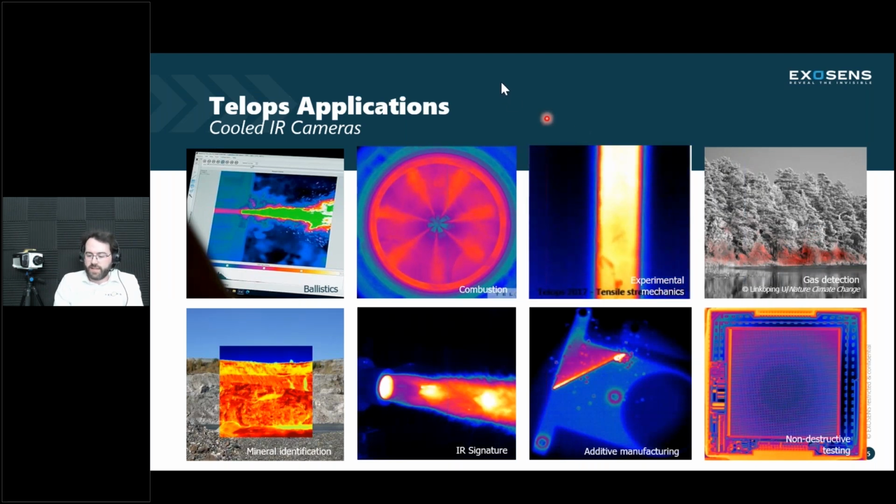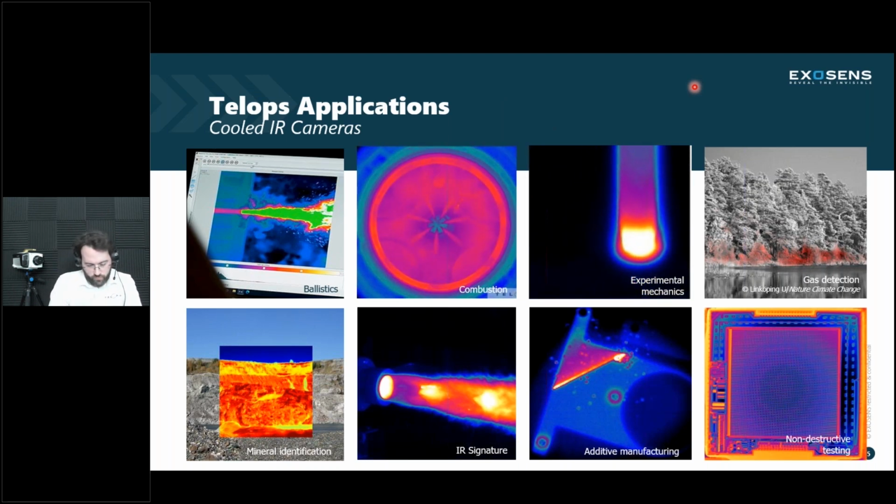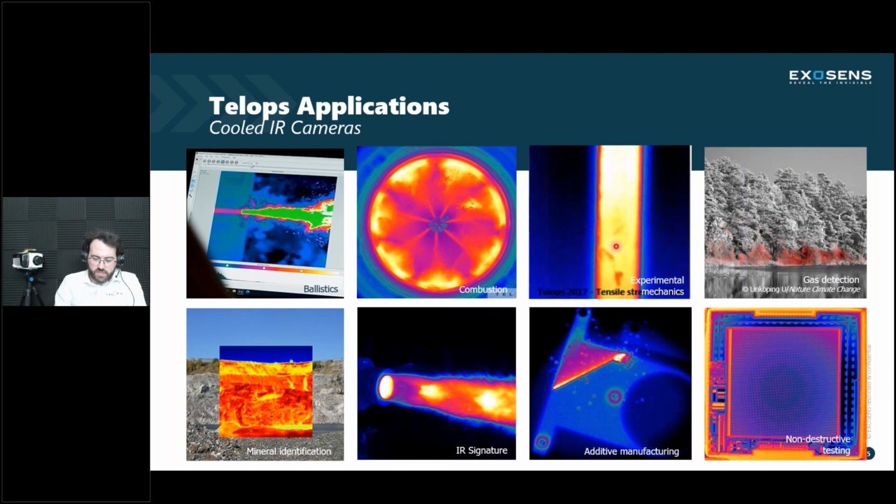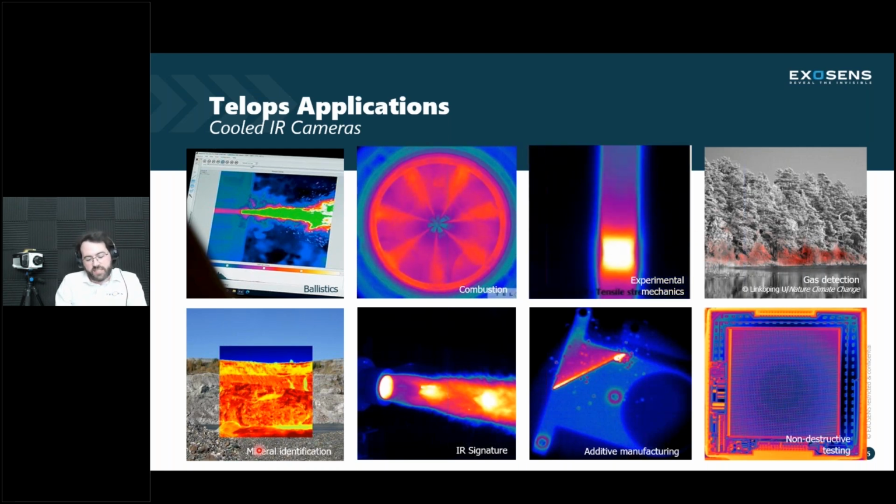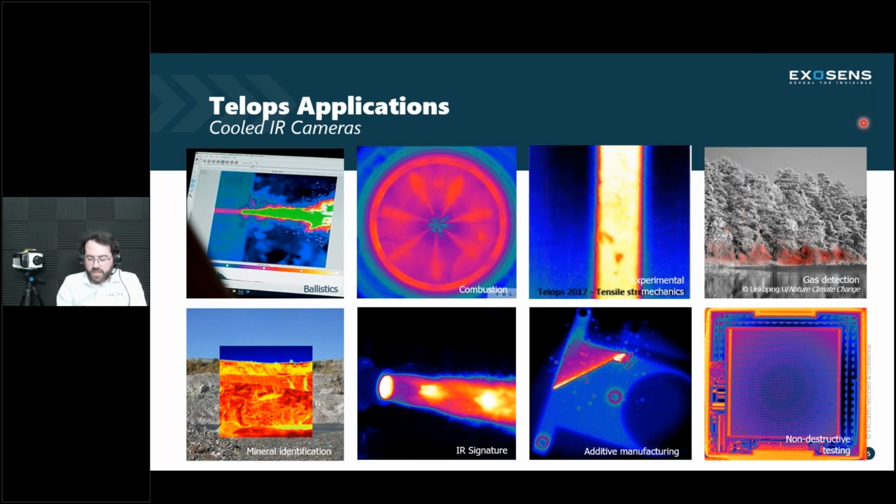So a very quick glance at the kind of applications that these cameras are used for. We have ballistics, combustion, experimental mechanics, which is growing quite a bit in recent years. There's gas detection and mineral identification. That's more in the realm of hyperspectral imaging. IR signature for typical defense and research lab applications.